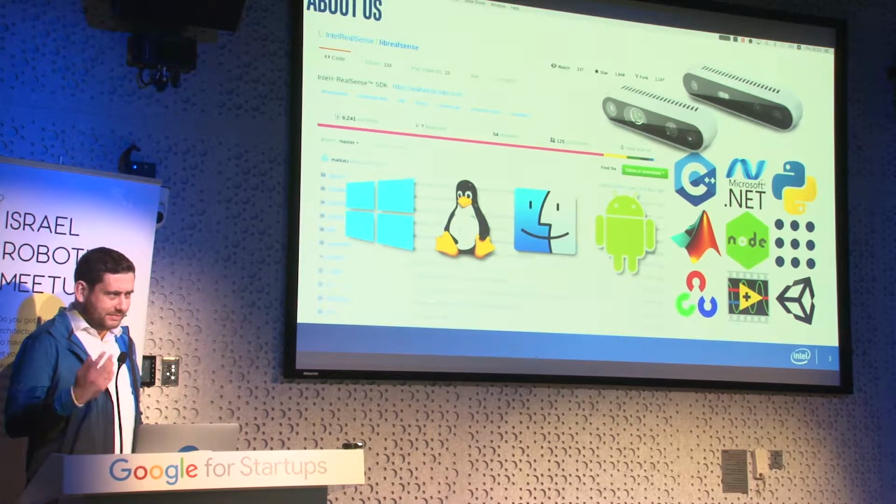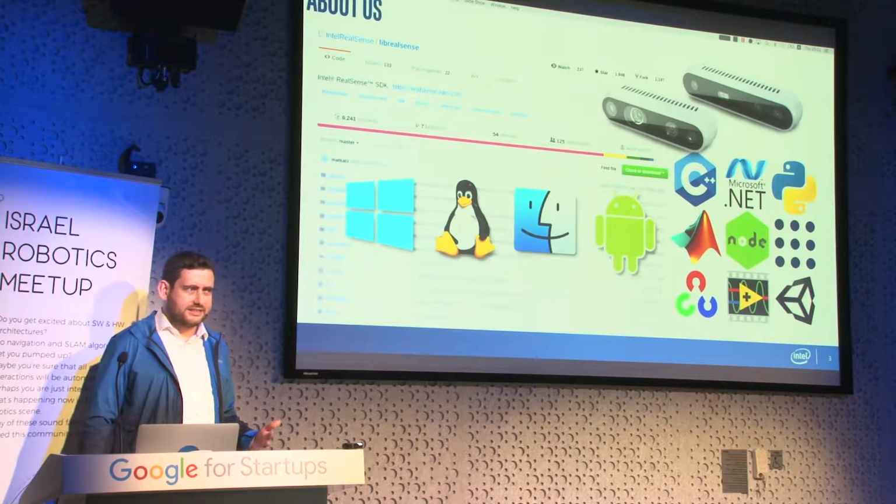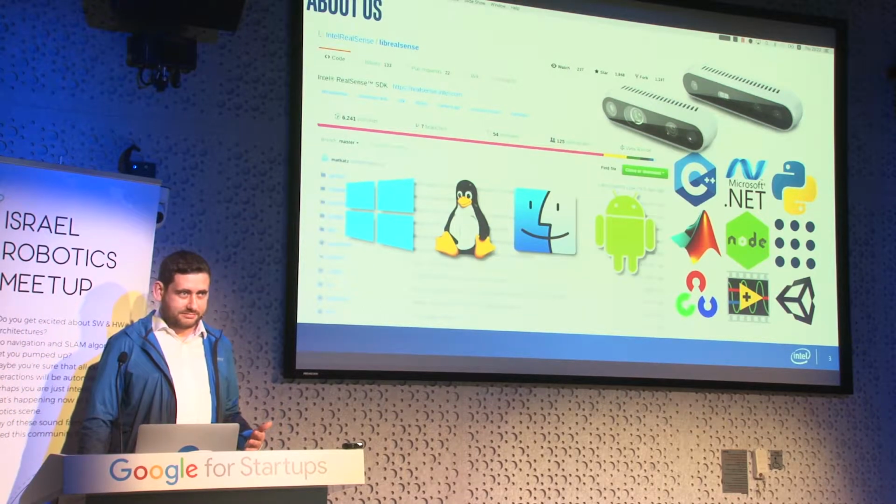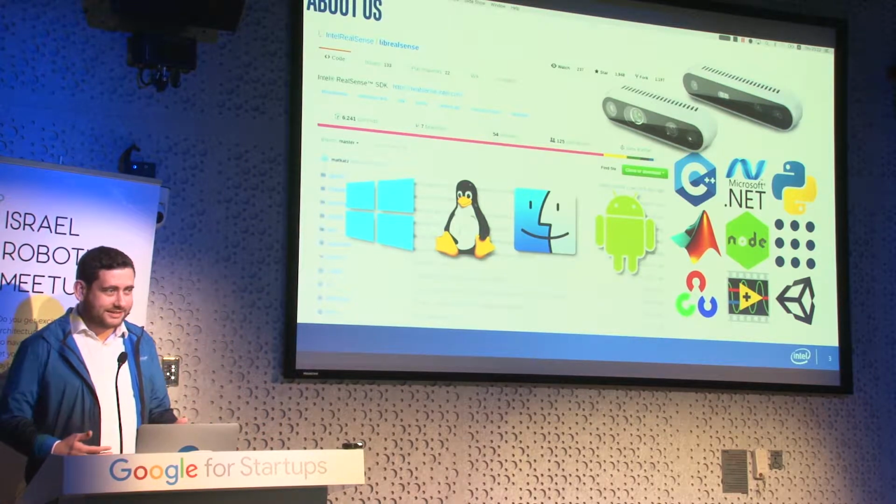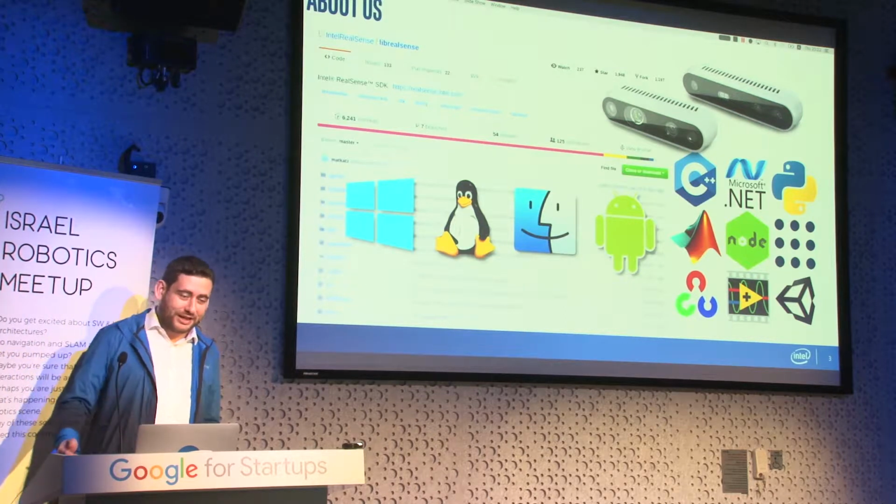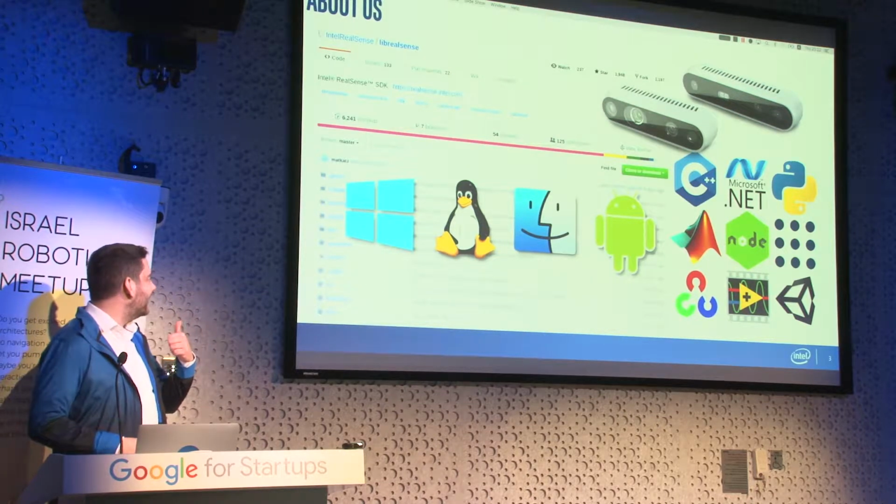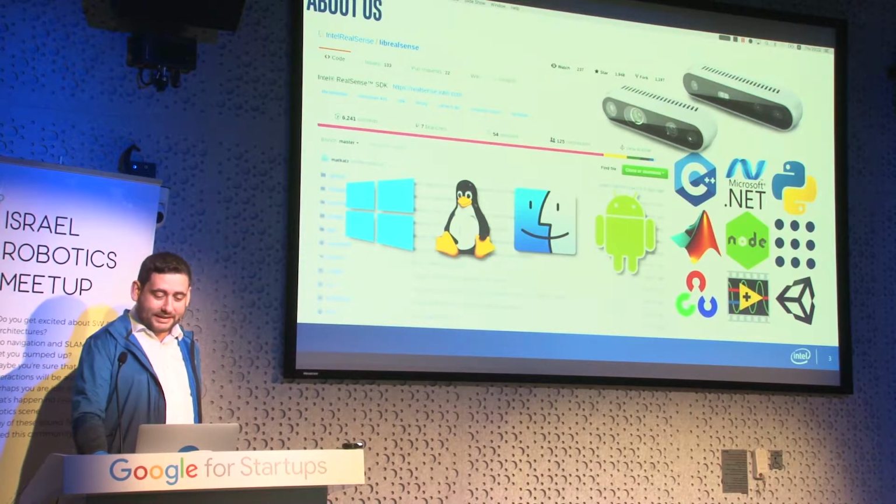Just for a show of hands, how many people heard of RealSense? Nice. And how many of you tried it? Cool. So feel free to shoot an issue at us at GitHub if you have any problem.